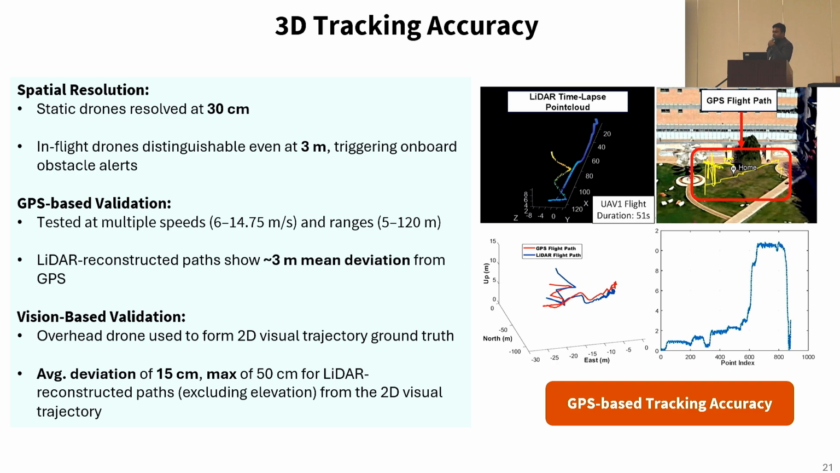However, since GPS itself does not provide an accurate ground truth, we validated with a vision-based test where an overhead drone was used above the test drone to form a two-dimensional visual trajectory ground truth. This showed an average deviation of 15 centimeter between the vision-based trajectory flight path and the LiDAR-based flight path. But this excluded the Z-axis data.